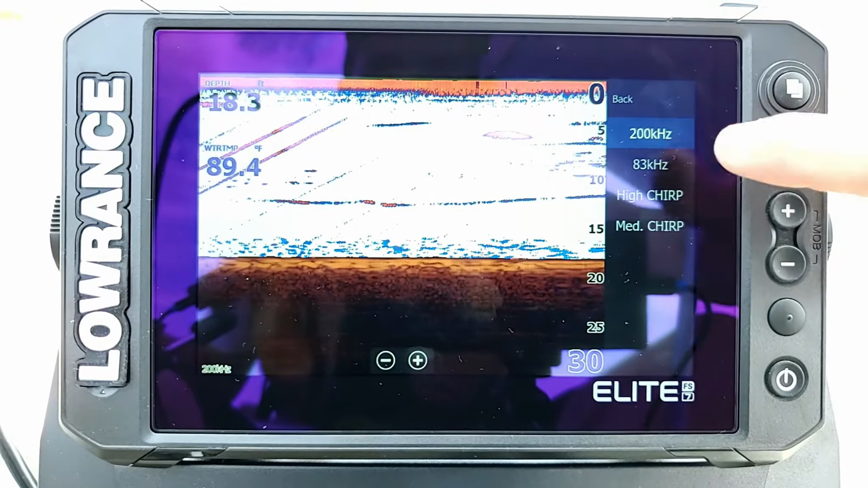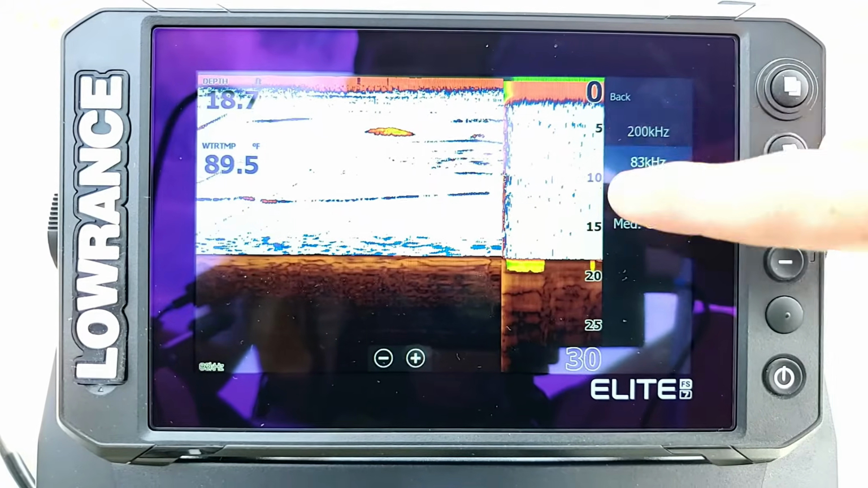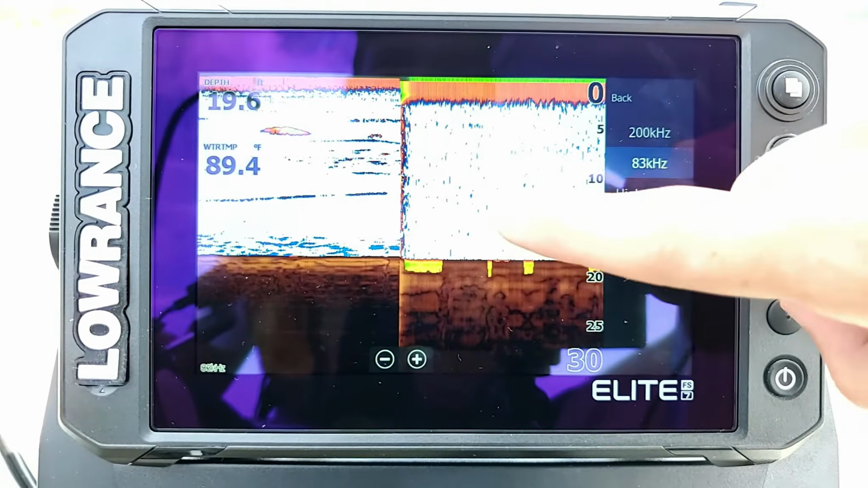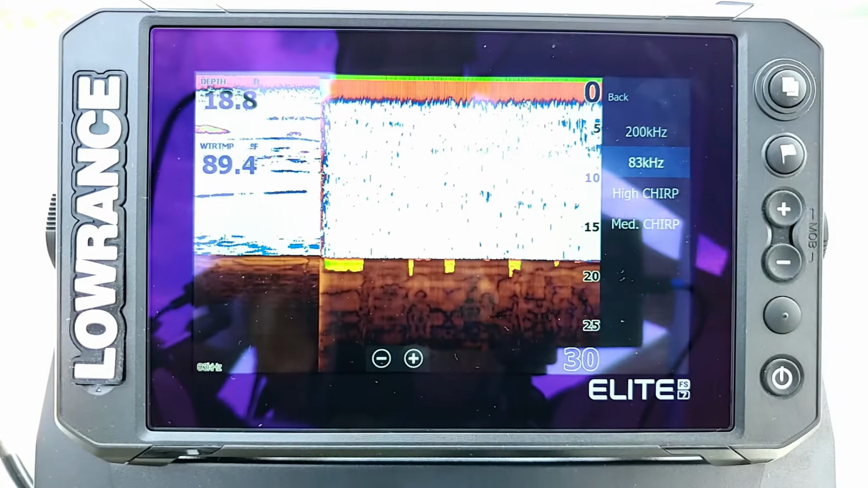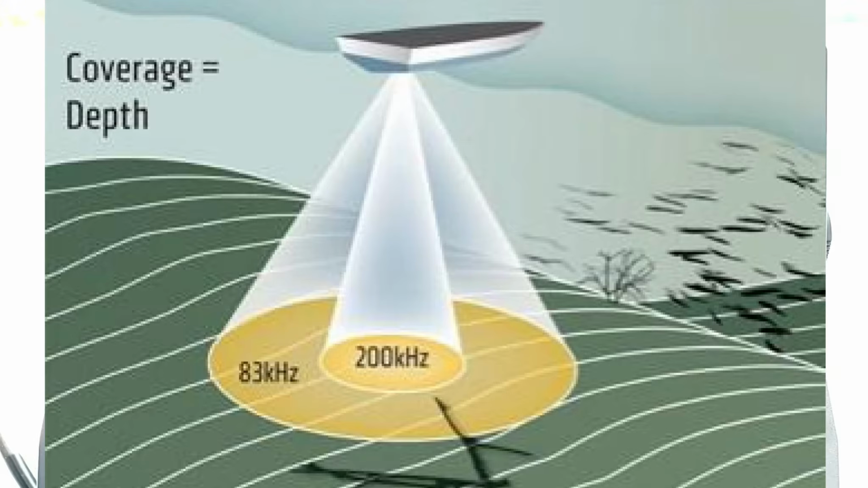So if we were to switch, like you see, we go here to 83, it's going to give us a lot more clutter on the screen, and it's not going to be quite as sensitive to picking up the fish. Now you see, as we did that, we're not really getting any of those streaks on the screen from the fish that are just sitting stationary. We're just getting a little bit of pixels. Now that's good if you're, like I said, in really shallow water, because you have such a wider beam, you're able to pick up a bigger area.